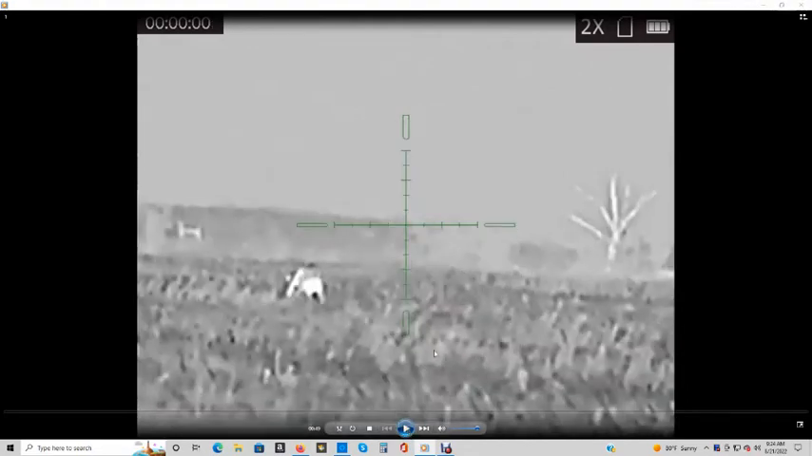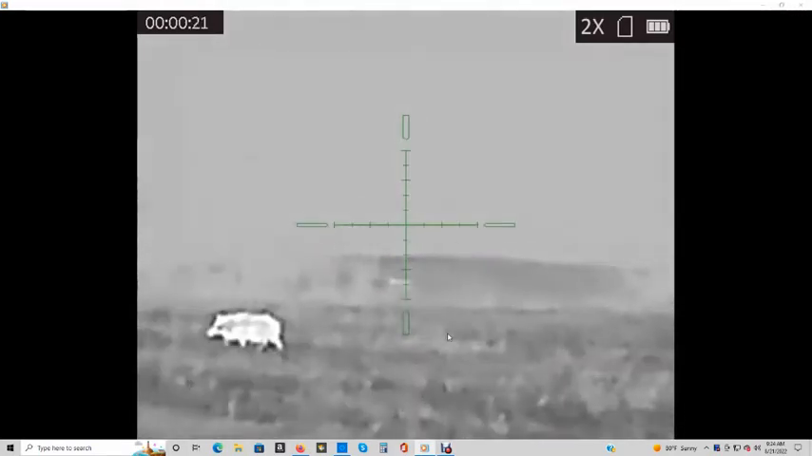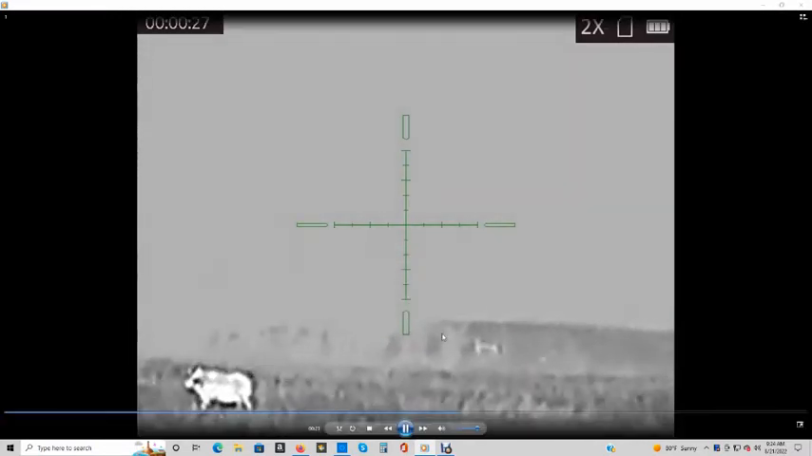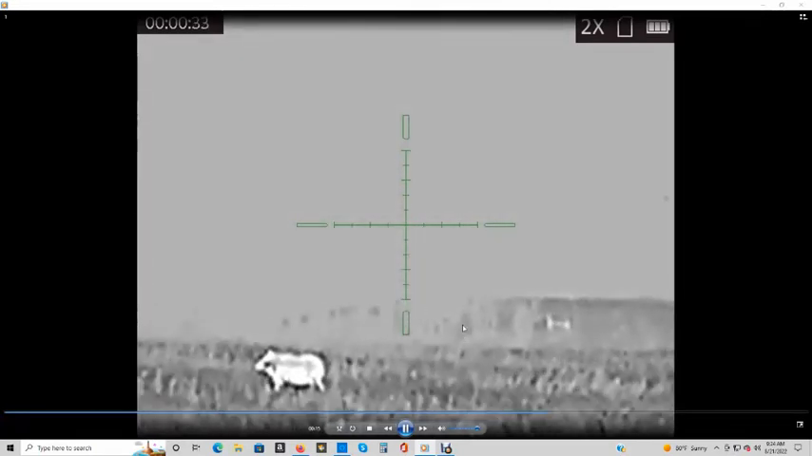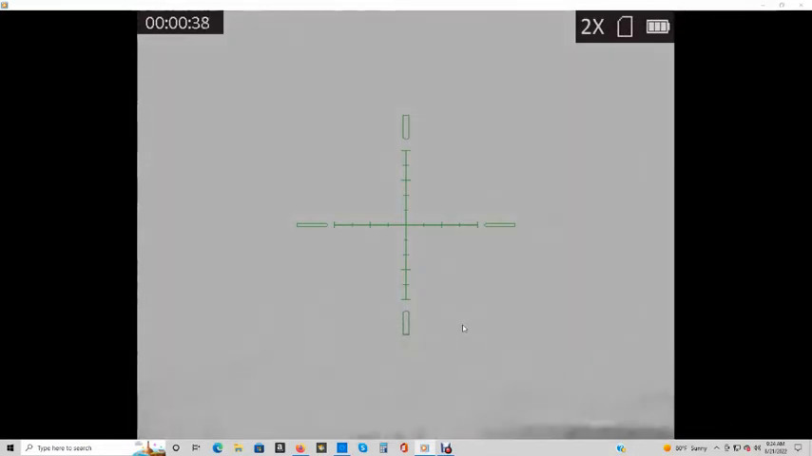Okay, you're looking at Hogzilla. We've been after Hogzilla for about 2 years, and as normal, he has all the luck. He came out downwind. I'm trying to kill him at about 200 yards, and snap. My rifle didn't go in full battery, so now I'm trying to jack another round in, and I wound up having to drop my magazine, and the next thing you know, Hogzilla is gone once again. So just the luck of hog hunting.